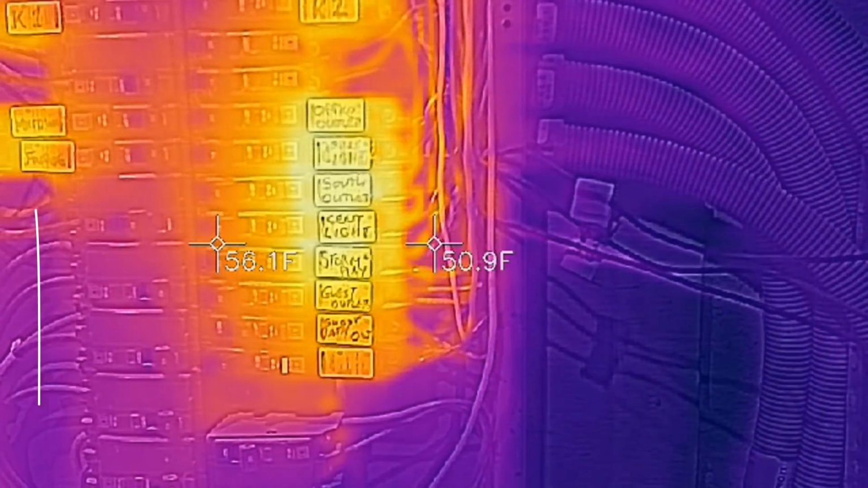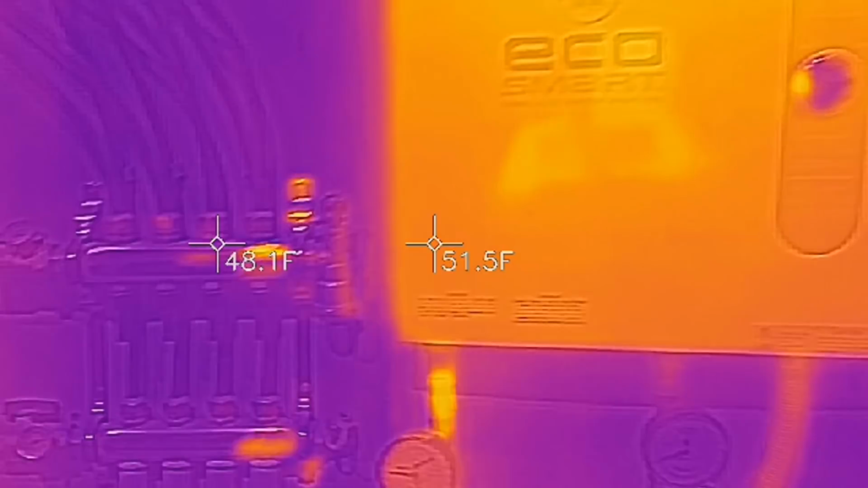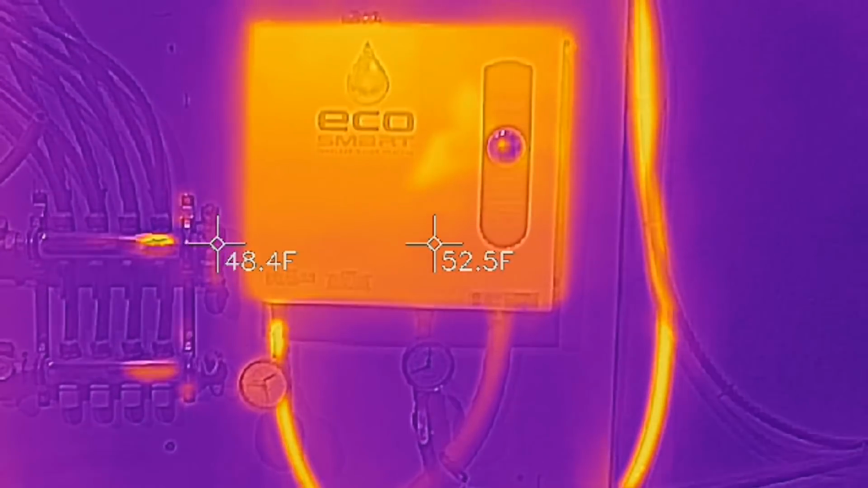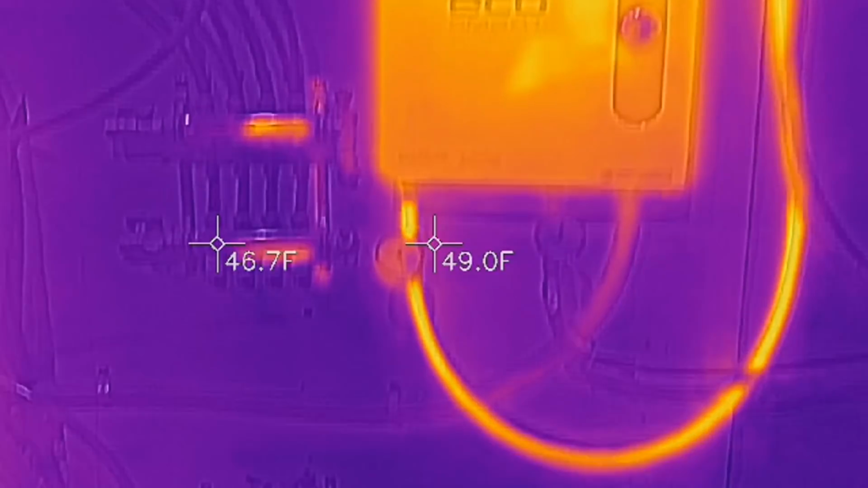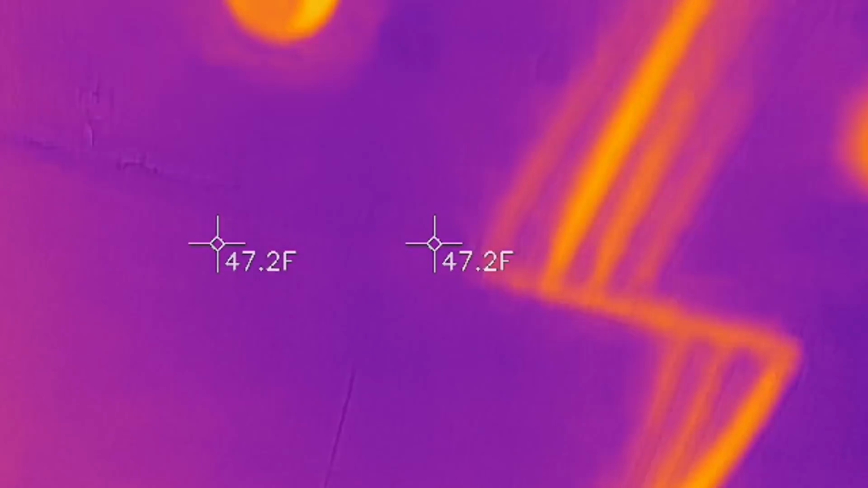The hot water heater circuits are on the bottom left, and they're cool. The hot water heater was probably used recently though. You can see that the unit and the outlet line are warm. It heads off toward the bathroom and the garage. I should probably insulate those at some point.